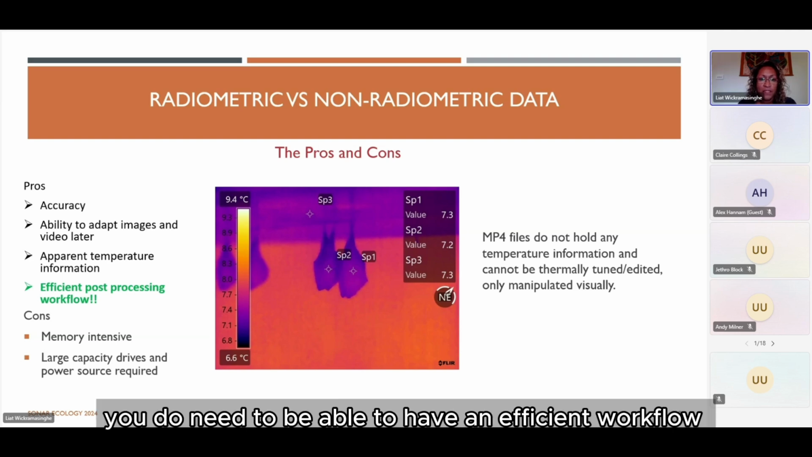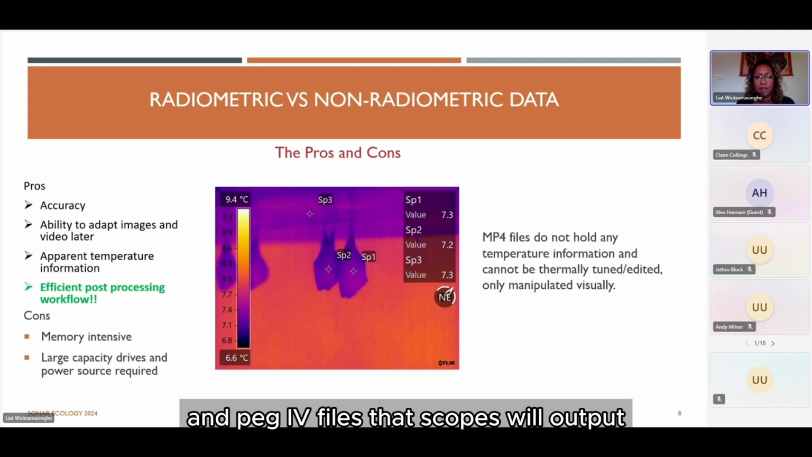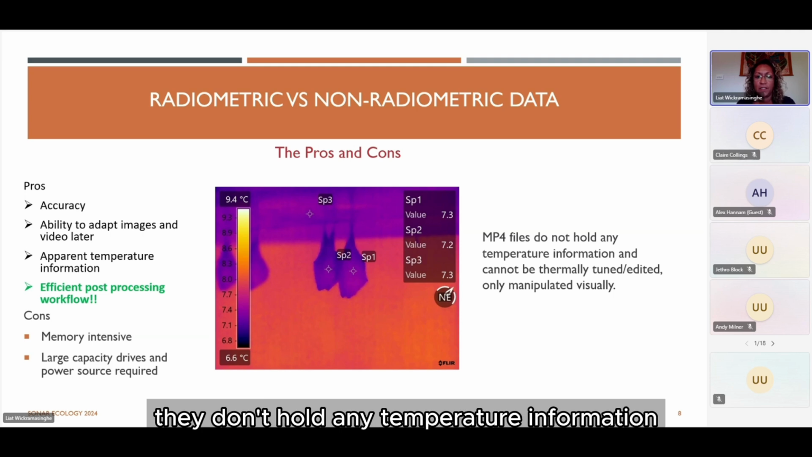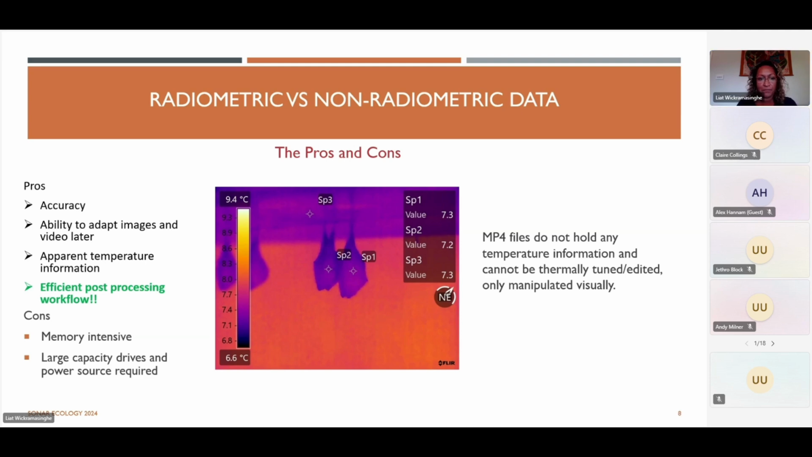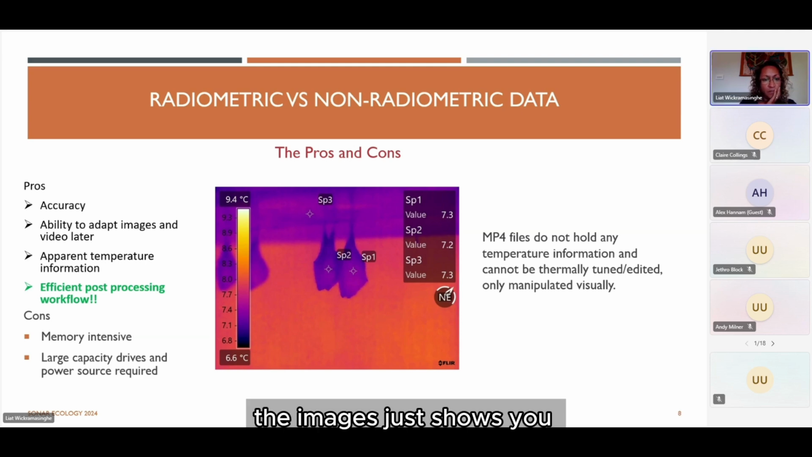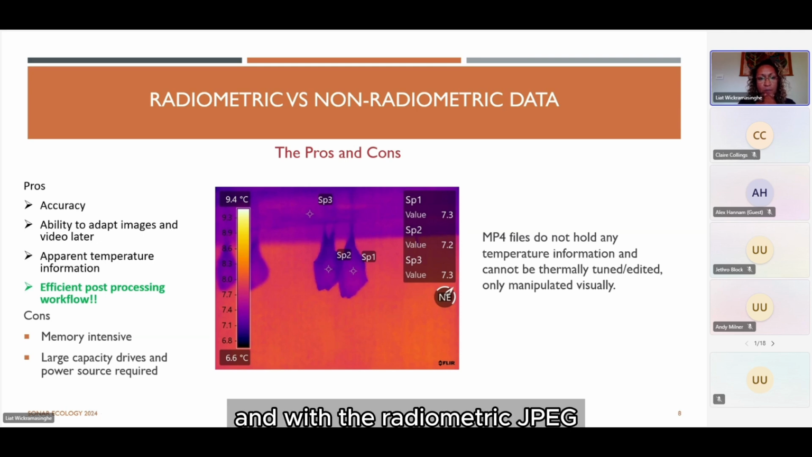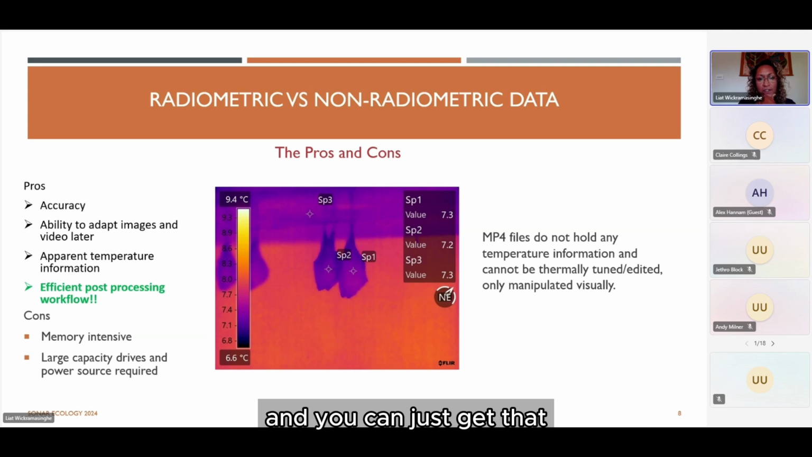Just to reiterate, MP4 files, the movie files, your standard MPEG and AVI files that scopes will output, are not radiometric. They don't hold any temperature information, and therefore they can only be manipulated visually. The image just shows you some hibernating lesser horseshoes hanging from a shelf, and with the radiometric JPEG, I can put a spot on each bat and the shelf, and you can just pull that temperature information out, which is important if you're looking at some research.